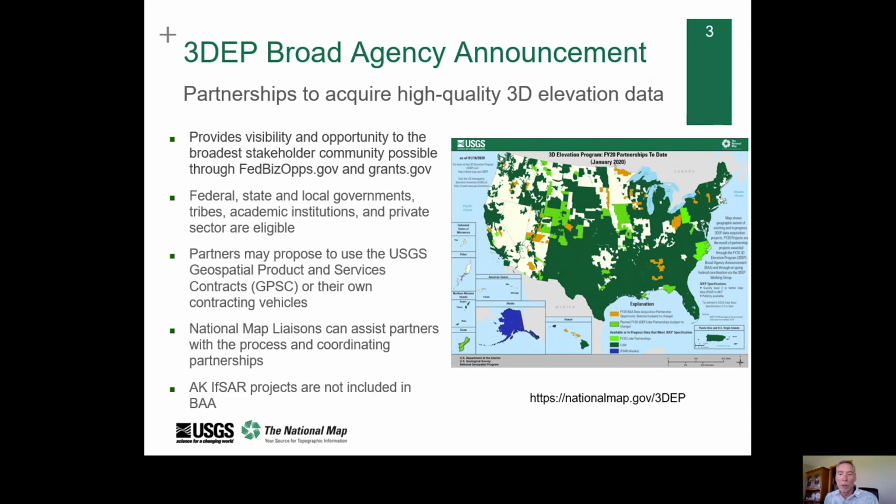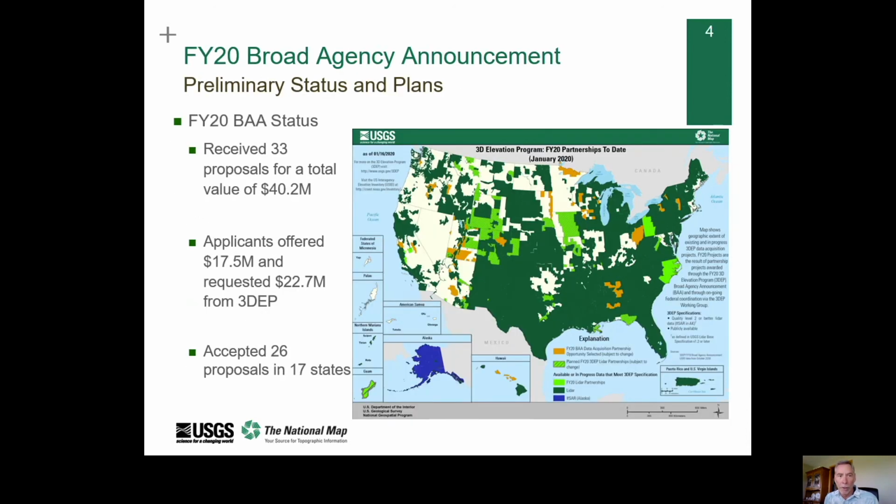Planned projects are subject to change until they're under award. In this map, we've highlighted the fiscal year BAA awards in orange to emphasize projects that resulted from BAA submissions. The dark blue represents where the program has acquired IFSAR data in Alaska, which is now 100% complete. On average, BAA awards cover 30% of the total cost of the project, with a range of 2% to 50%.